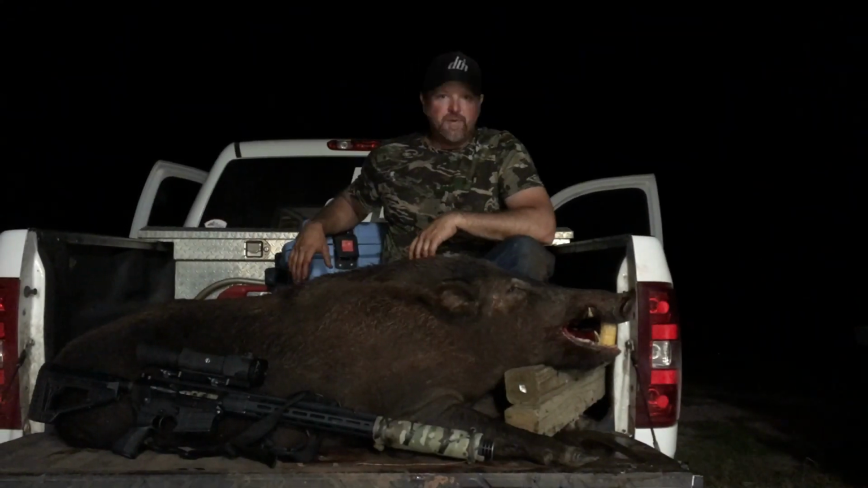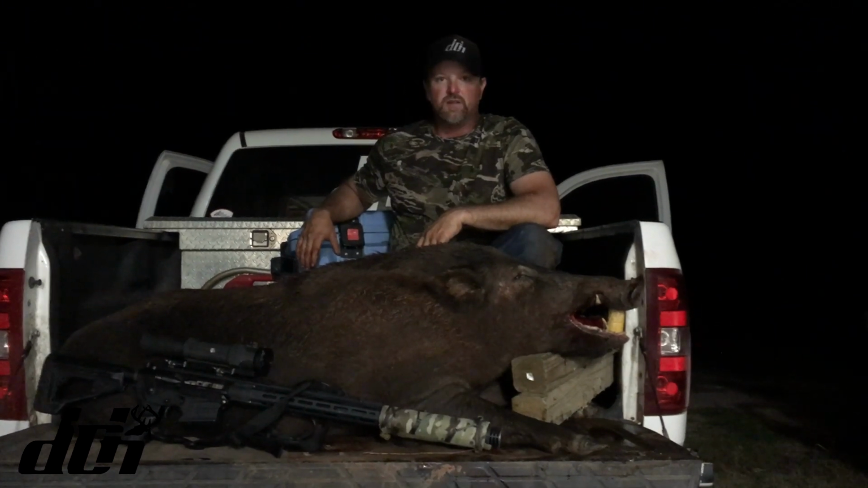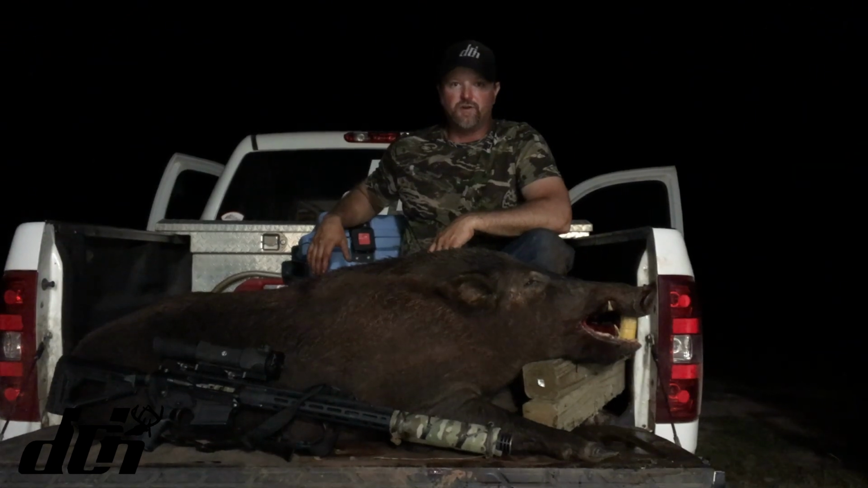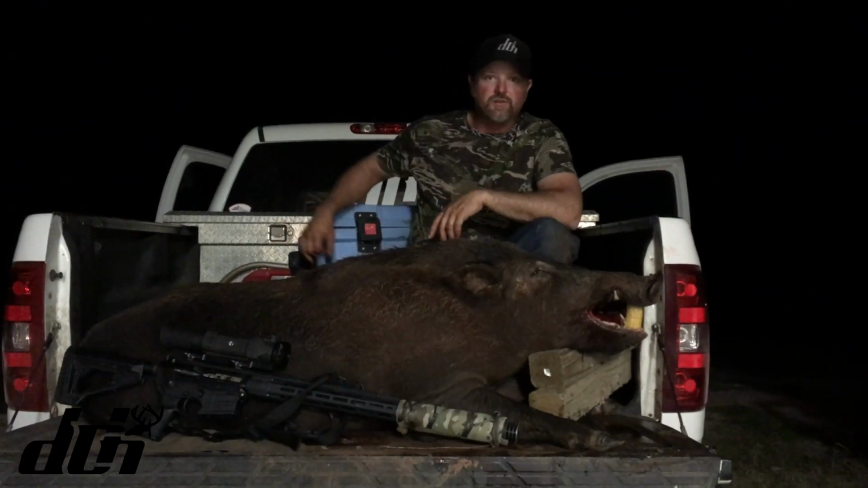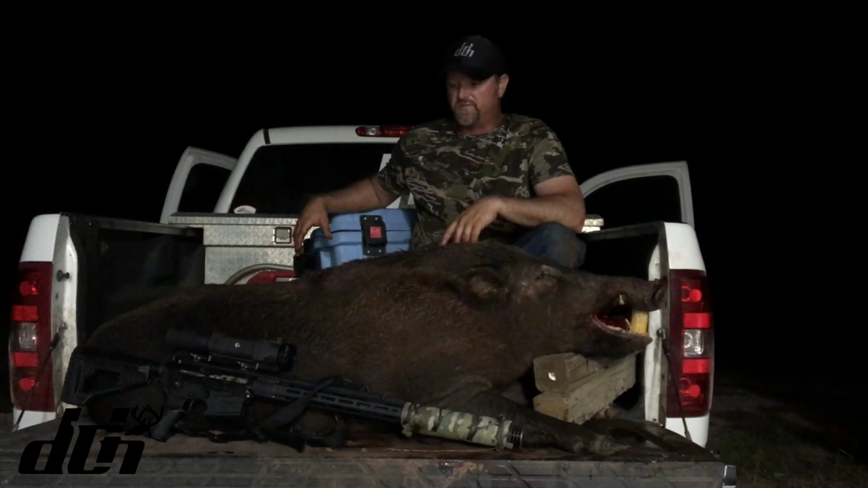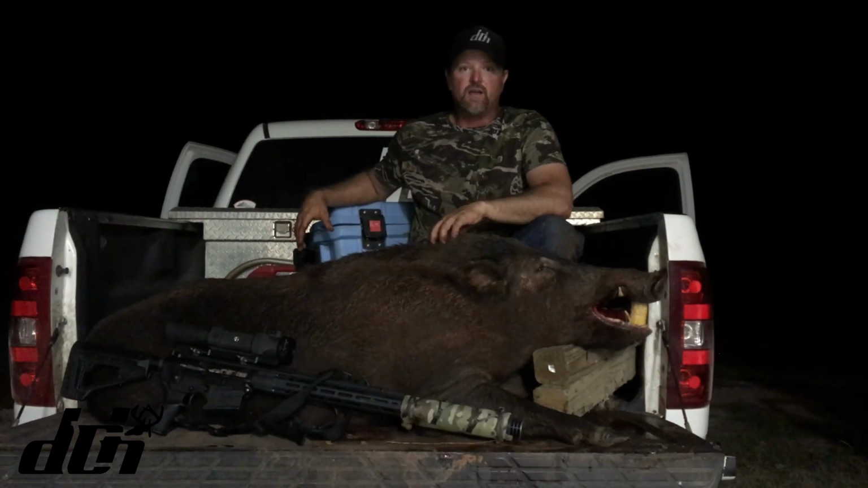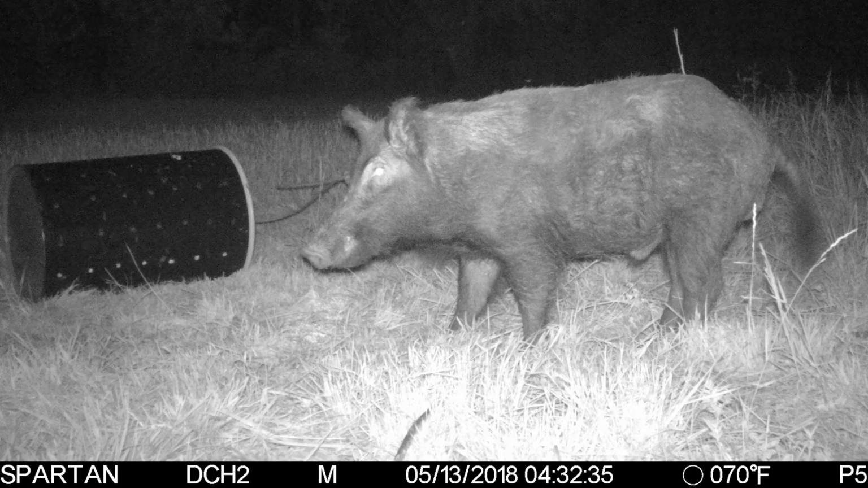Well, I finally got the giant pig I've been after. I've been after this dude for probably 6 or 7 months now. I shot him about a month ago. As you can see in the footage, I thought it was a good shot. I hit him a little forward in the shoulder. You could actually see where it's healed up. He showed back up on camera about 2 weeks later. Was fine. Some neighbors down the creek called, said they had some pig sign out there in one of their fields. I gathered up with my old buddy Dusty Staton.